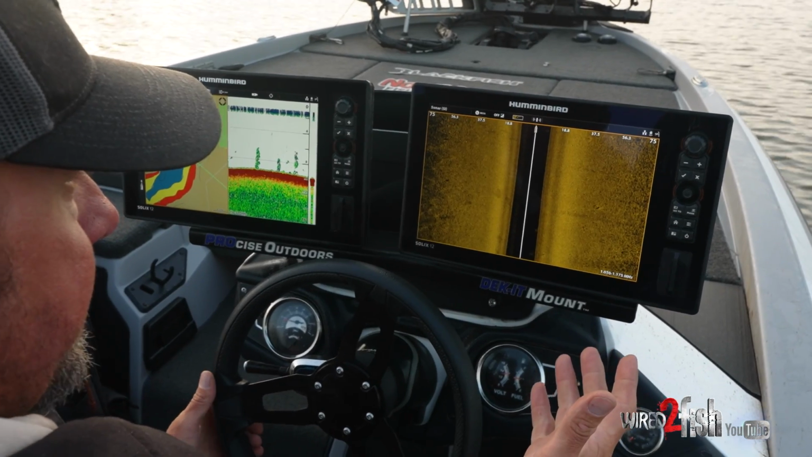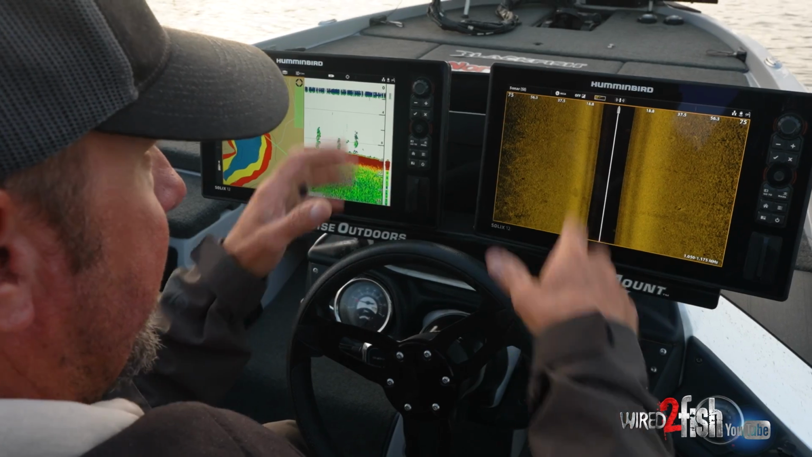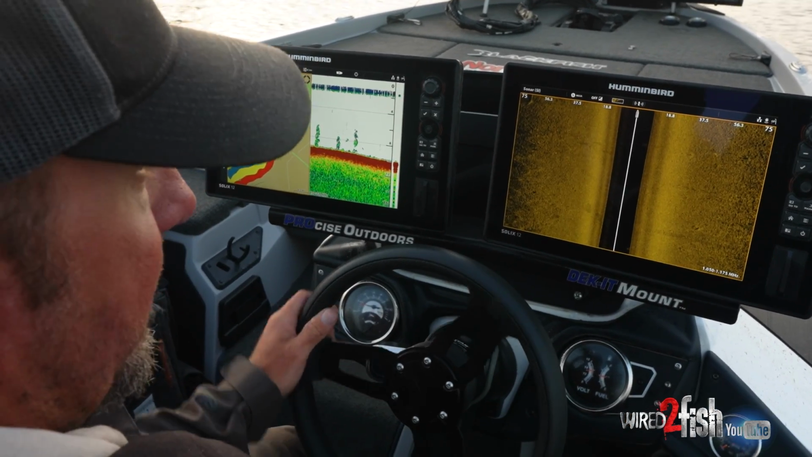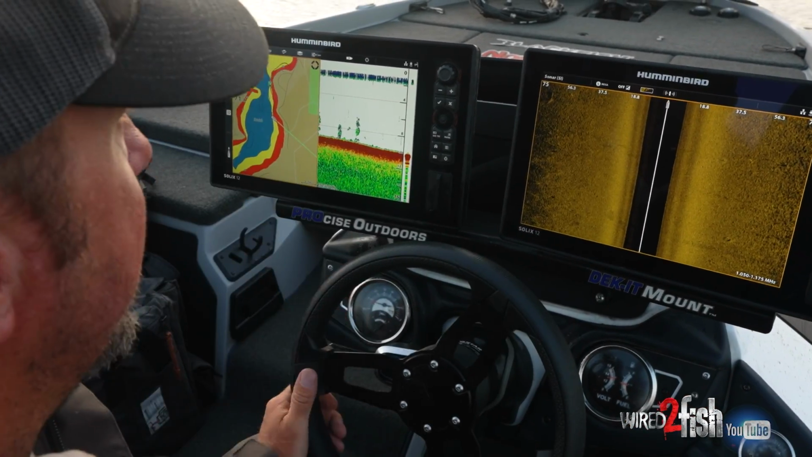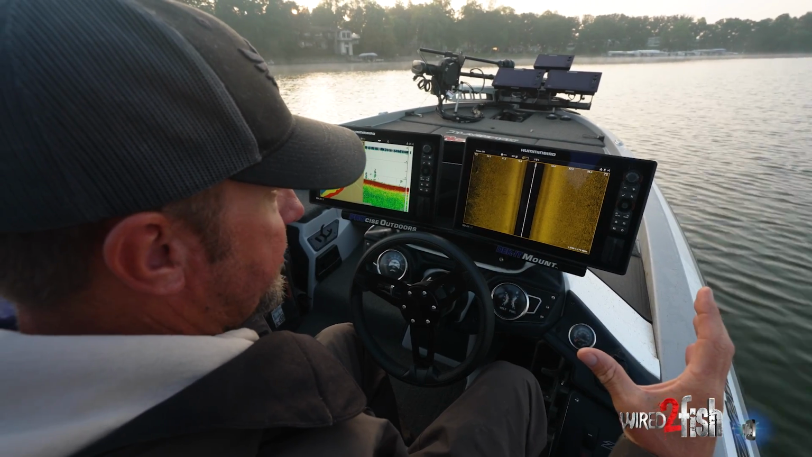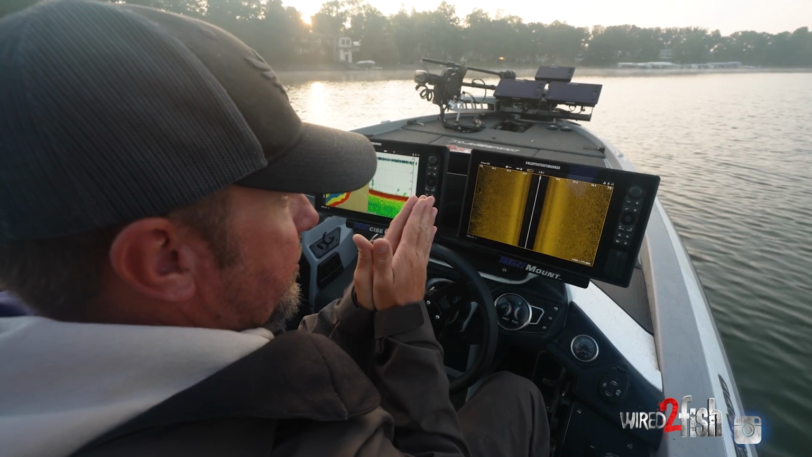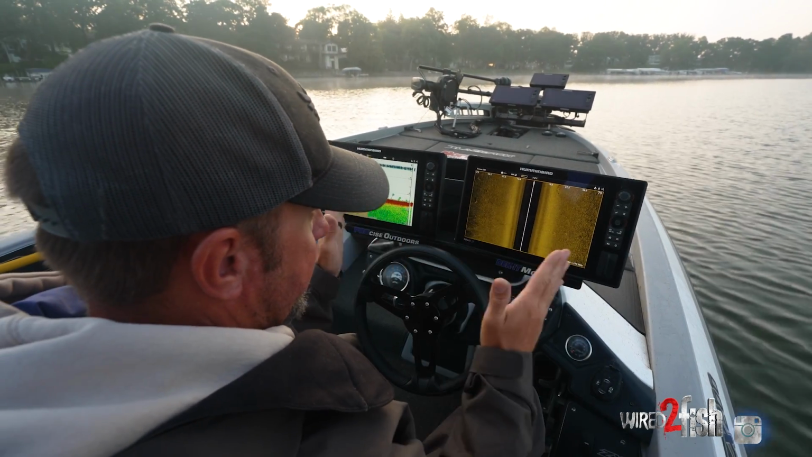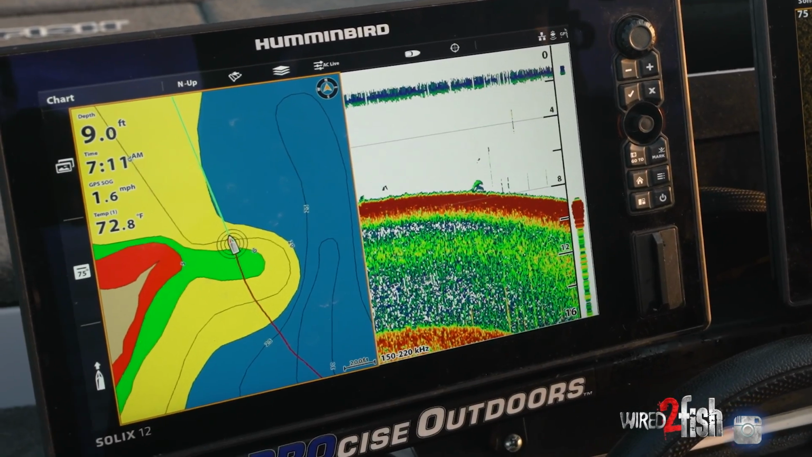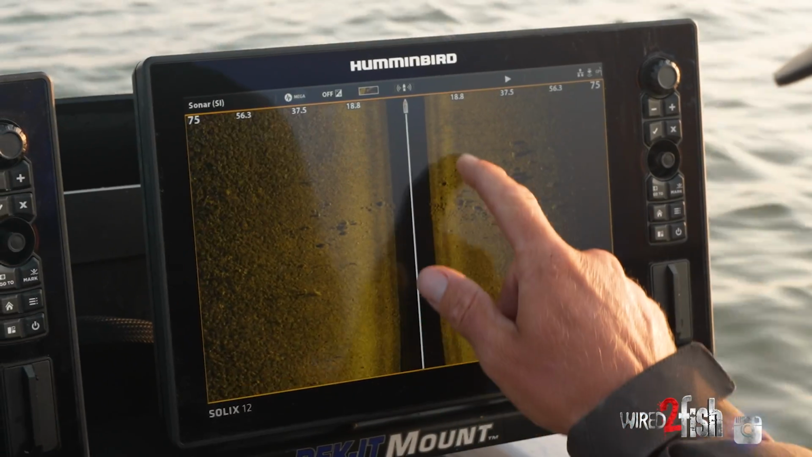The best way to dial in your settings for me is, I got a couple lakes back home where we got like sunken tires and stuff like that. Well, you know what a tire looks like, it's supposed to be perfectly round. So I can idle past that tire. If it's stretched out, I know my chart speed's too fast. If it's squished, I know my chart speed is too slow. So there's a perfect medium you got to find there. It's nice to put these Solixes I can rewind.